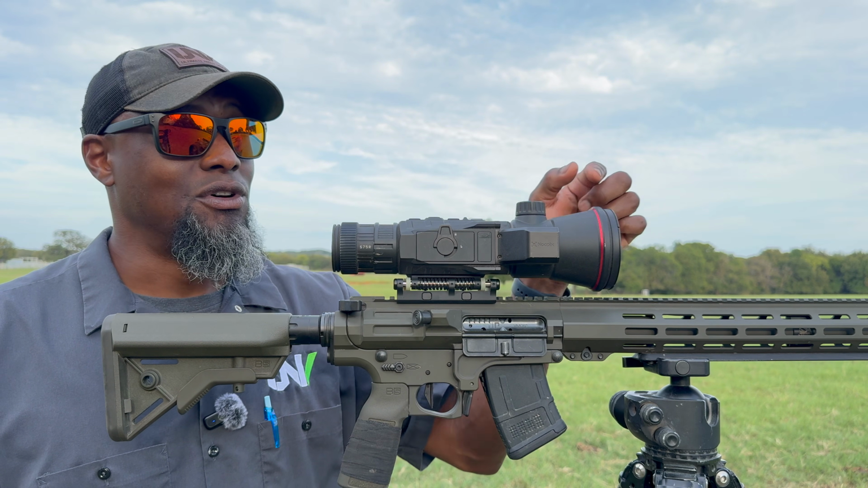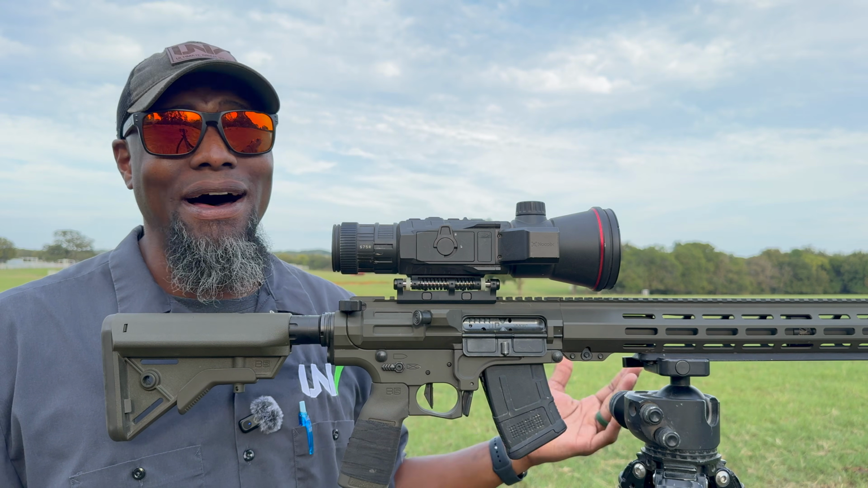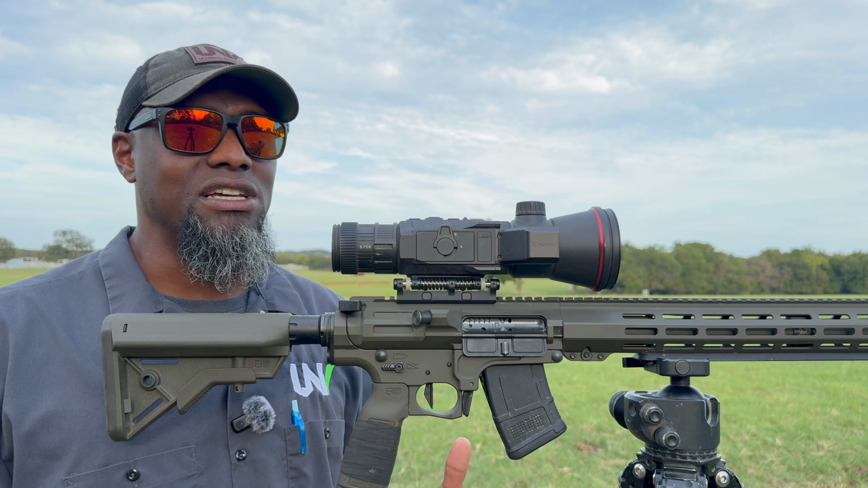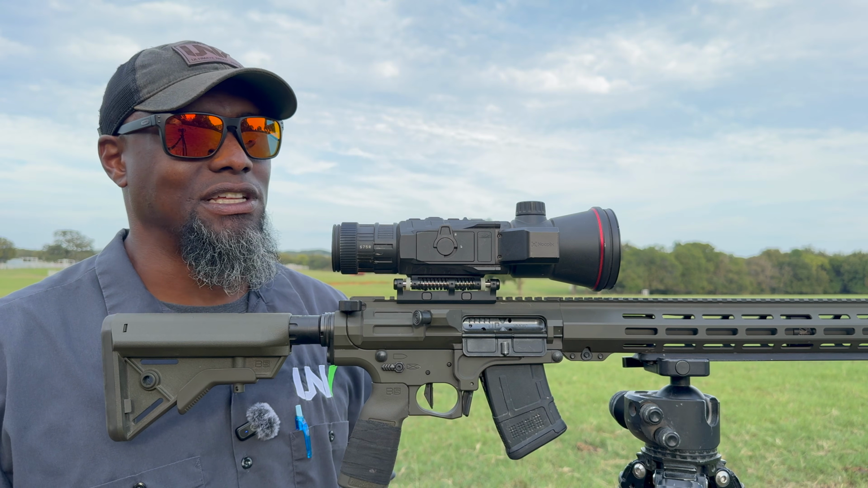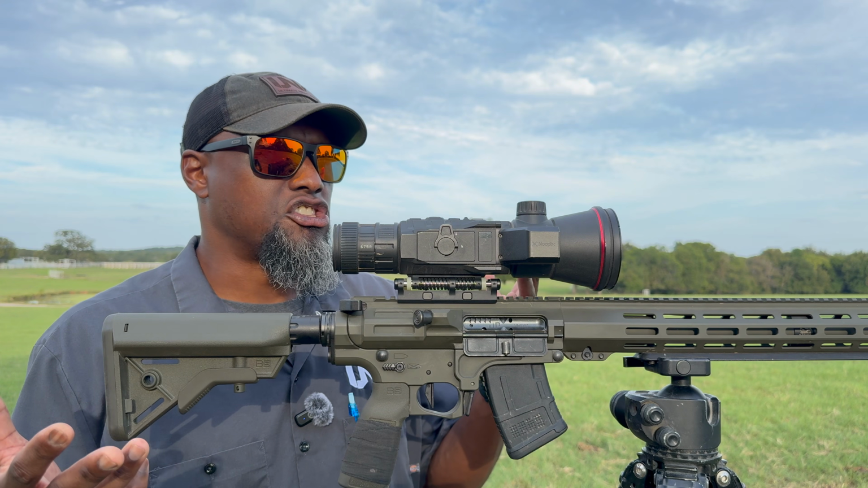And also the built-in LRF in the lens. That's pretty cool. Nobody else has done that yet. So it's a cool scope. I just can't force myself to like it over the TX60C. Enough of me talking. I don't have to sell the scope.